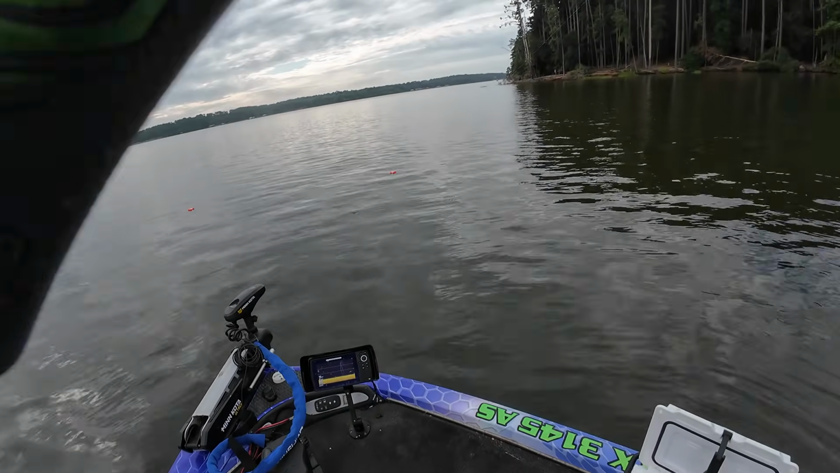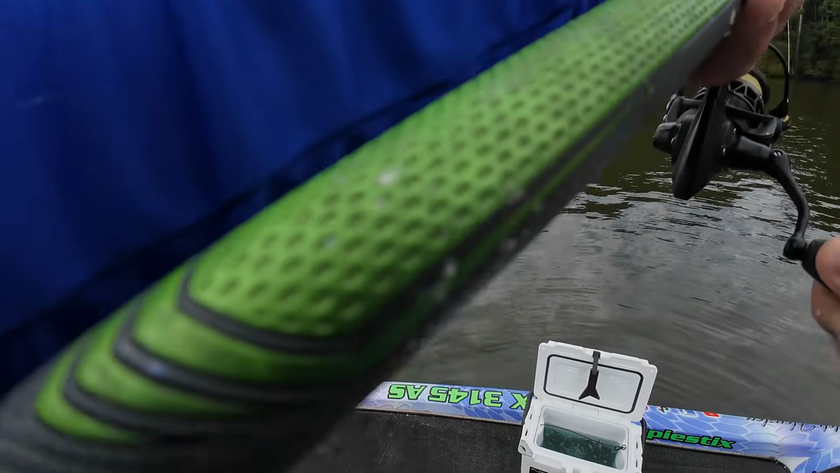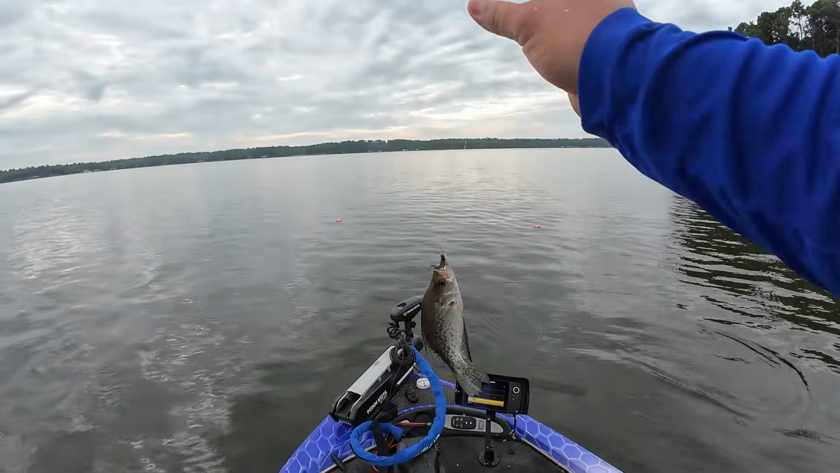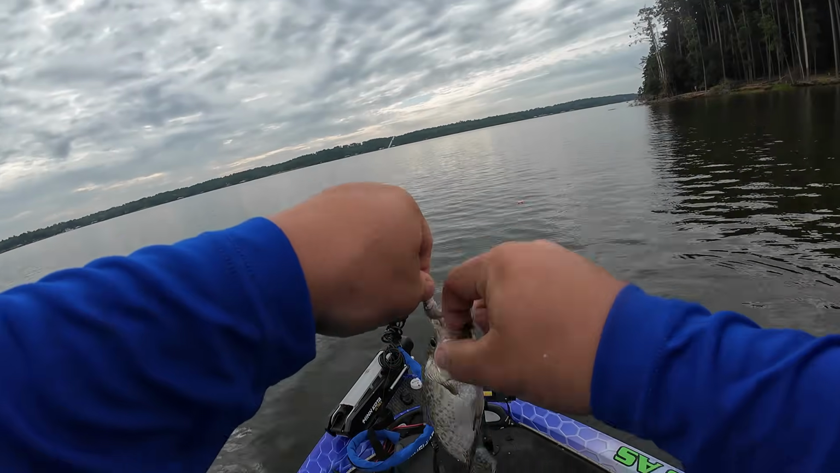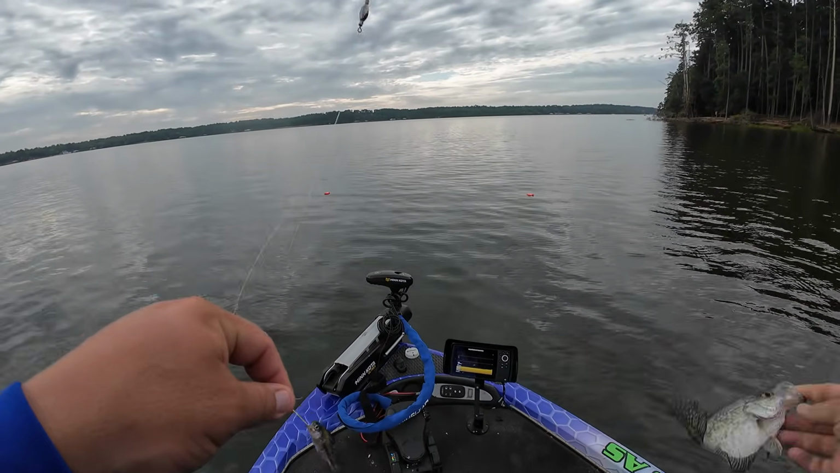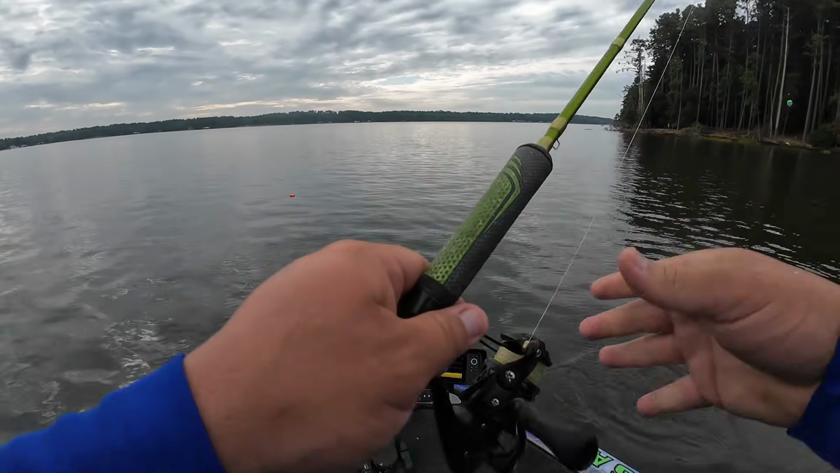Oh gosh, there he is. Boom, baby. Feels like a little guy this time. It is. Hey guys, I'm pretty sure that's our first non-keeper we've caught this morning. First non-keeper this morning. And look, still got the minnow. Y'all think we can catch 3?